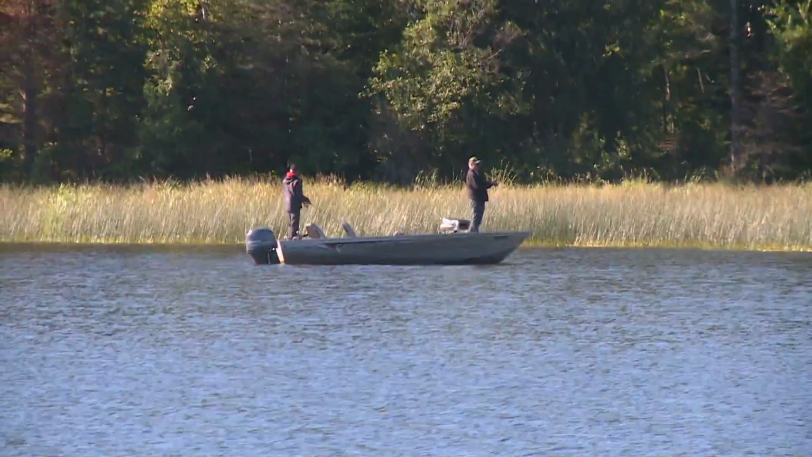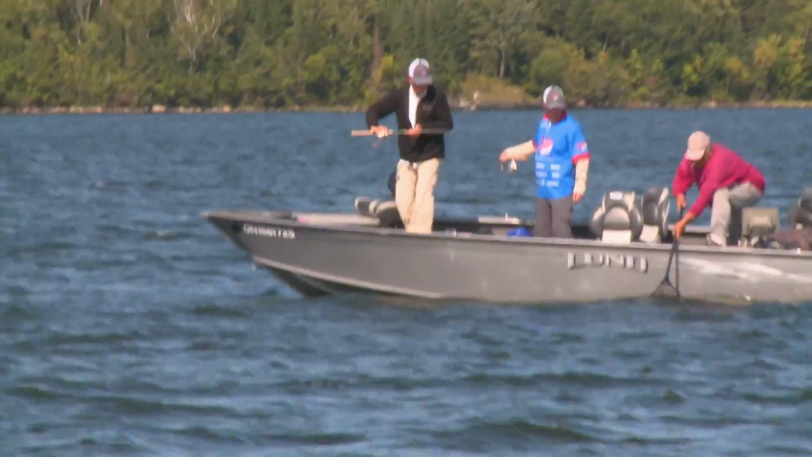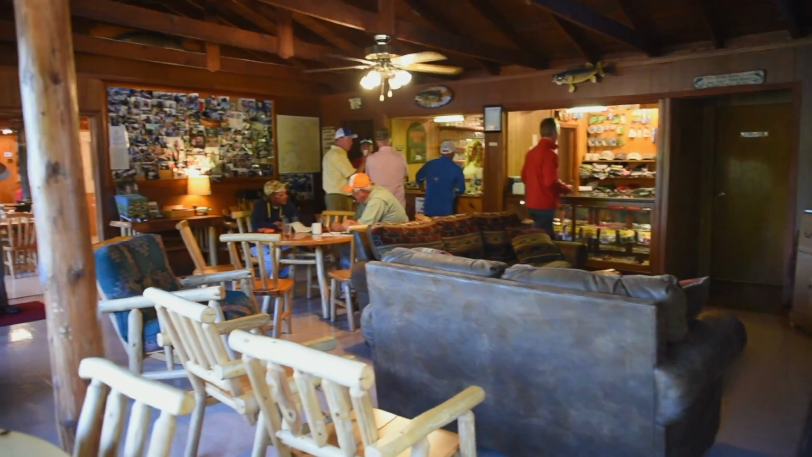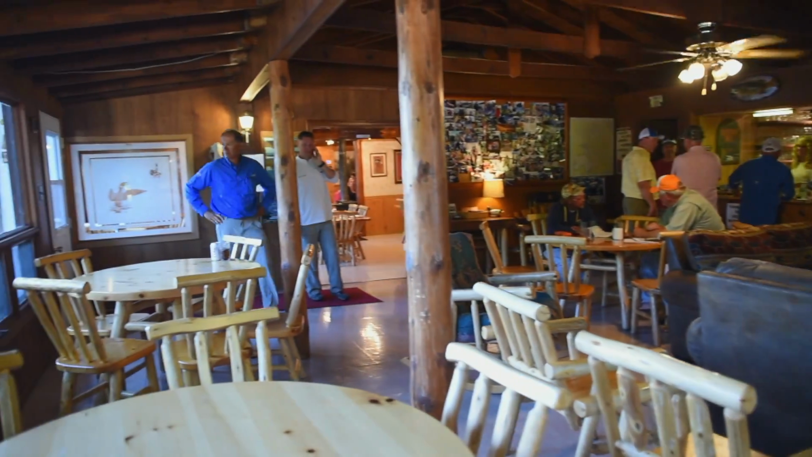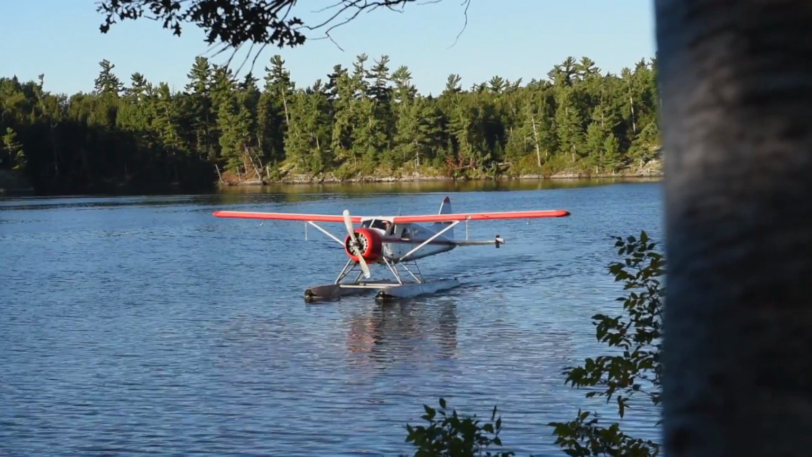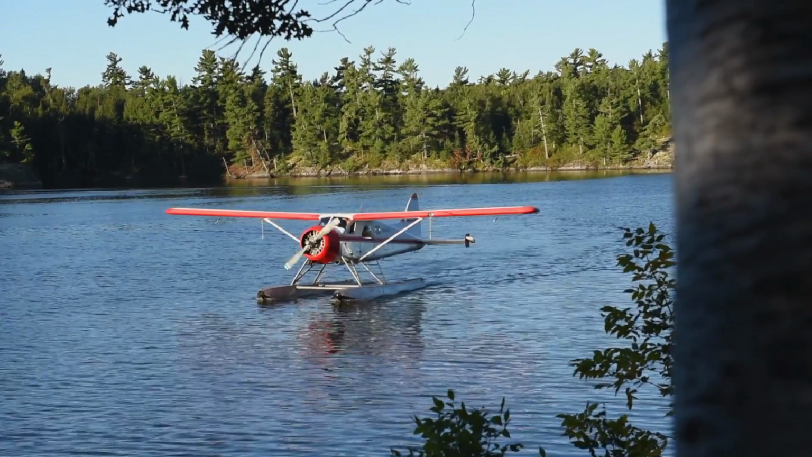You can hire a guide for a day if you need be. We have some remote lakes that you can walk into and fish for the day on your own. And it's basically service. It's family-owned and operated. We're involved day in, day out. We don't have anybody here except for the family, Wendell and I, looking after things. And you're gonna get the best service we can provide.